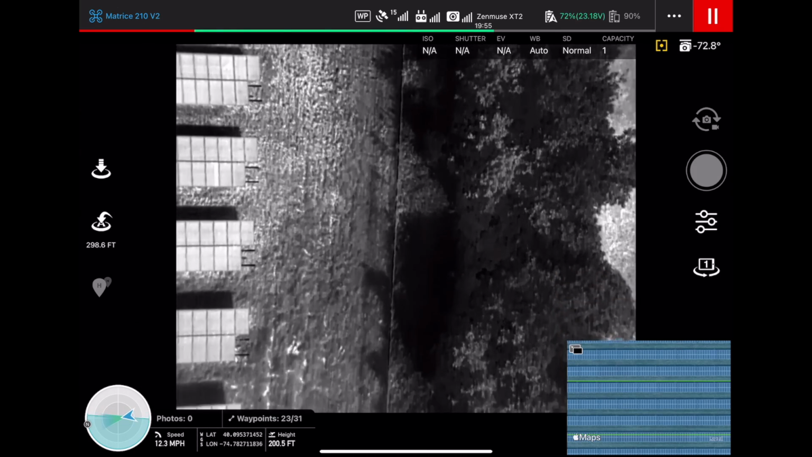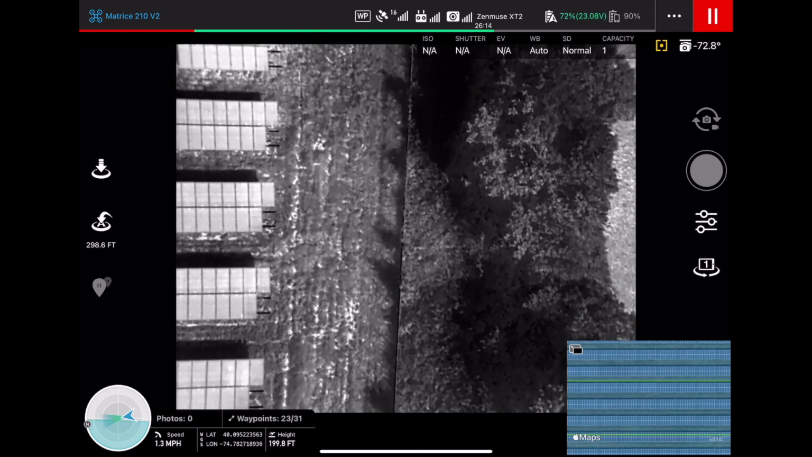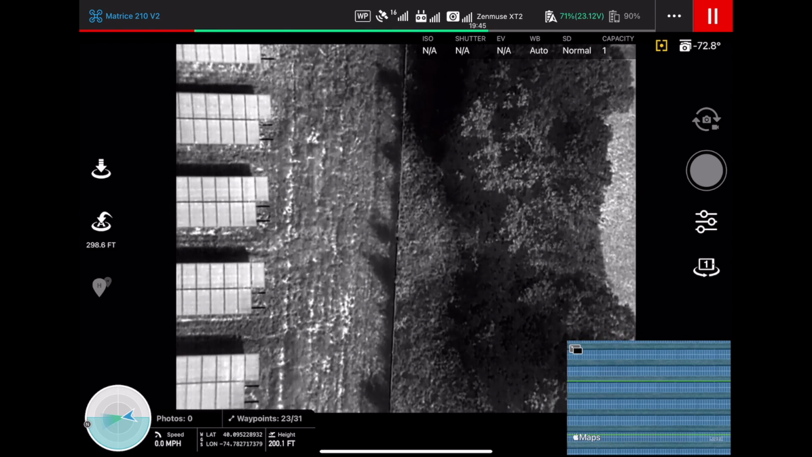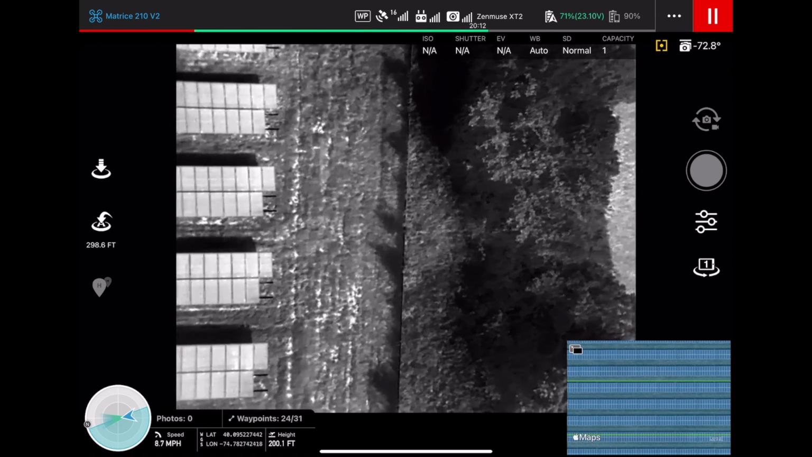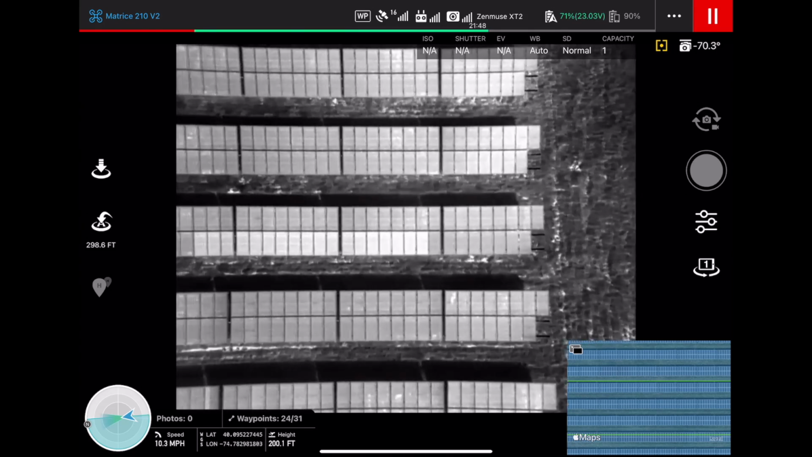Of course, we still have to actually put these images into the post-processing software to verify exactly what those issues were, but it's just giving you a good idea of how quickly you can put up the drone with the thermal camera and start to spot a lot of these anomalies.